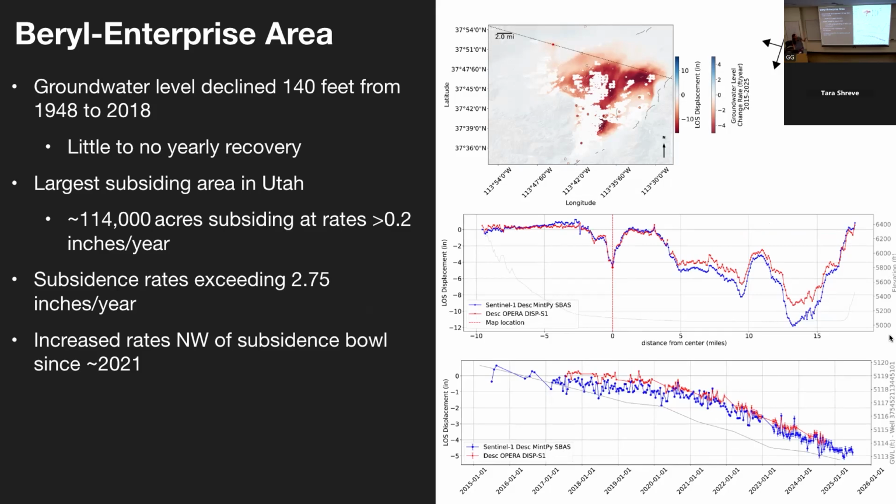So again, we can see a profile cutting through that subsidence. The difference in those measurements are just due to the time frame that they're measuring. And then on the bottom, we can see that time series point, and we can see that inflection in the graph happening around 2021. And so this indicates that the extent of the subsidence signal is expanding and also accelerating in some areas.